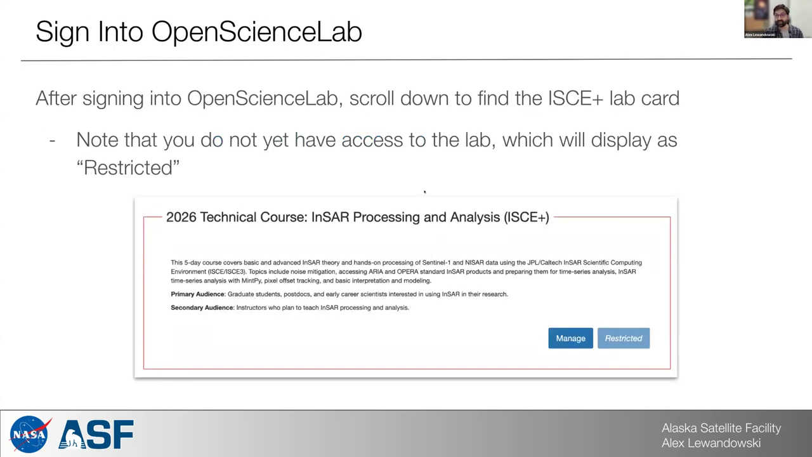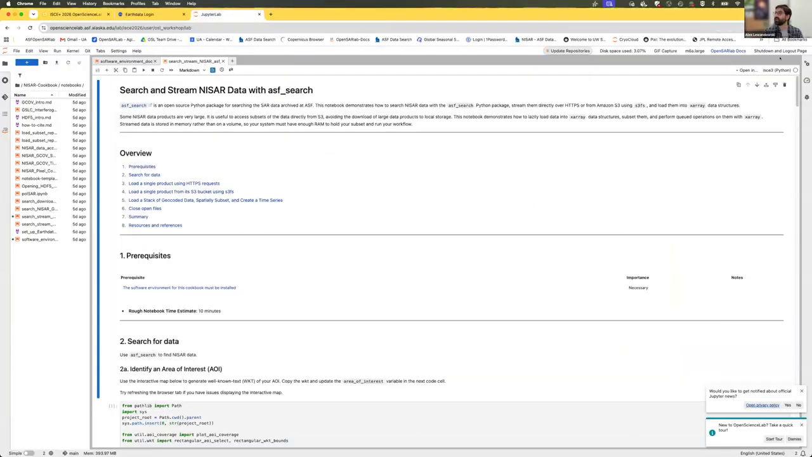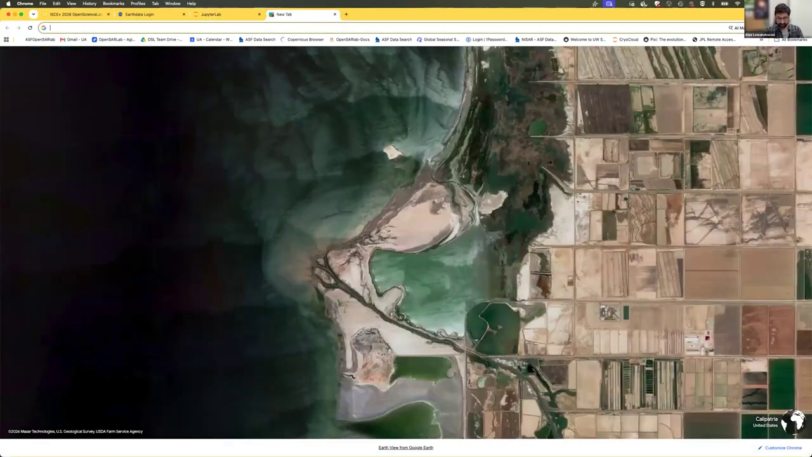Once you actually have access to Open Science Lab, you'll see a number of lab cards. And if you scroll down, you'll find the 2026 technical course InSAR Processing and Analysis ICE Plus lab card, but you'll notice that it's marked restricted. So if I head over to Open Science Lab here.